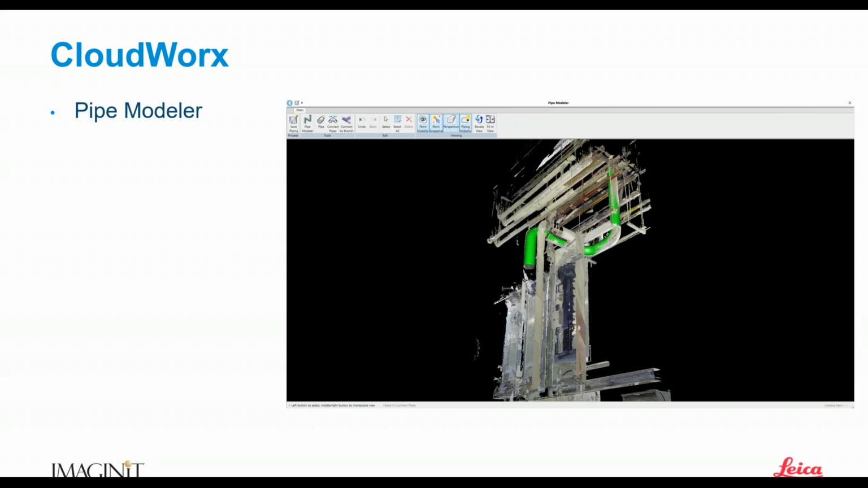Now, any of you out there that have worked with the original Leica Cyclone products and Cyclone Model, you remember there was a tool that we used to use that could help us model pipe in that software, and it was pretty efficient.